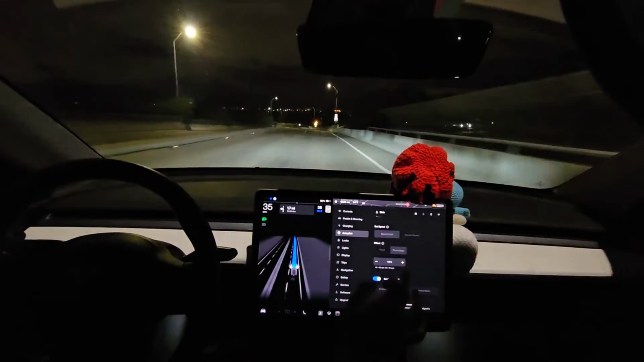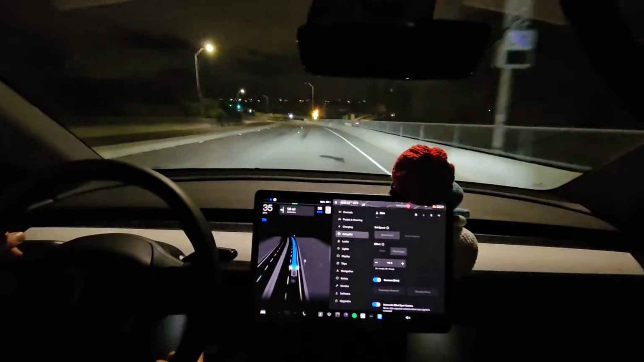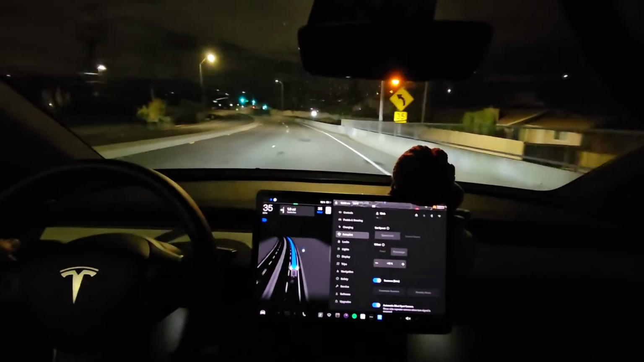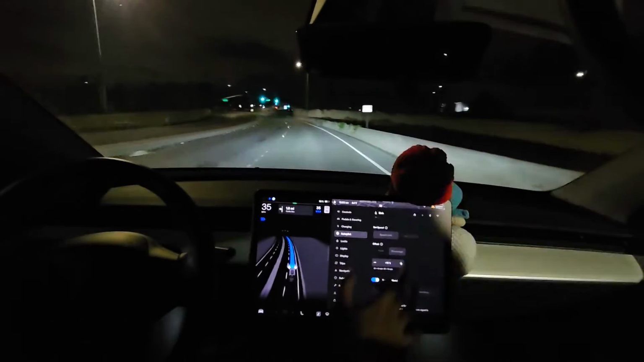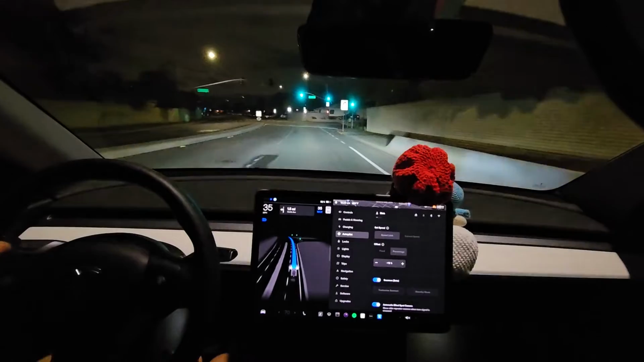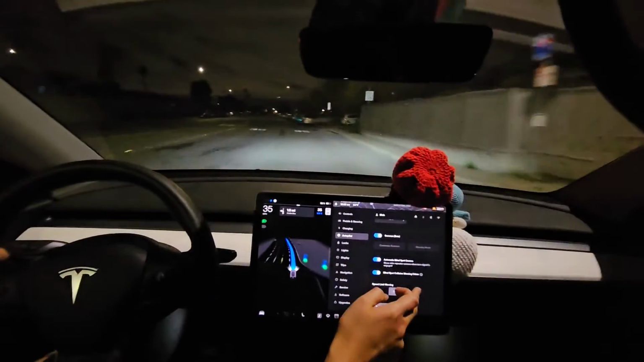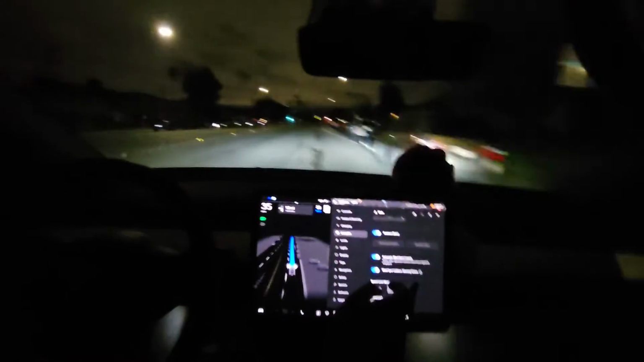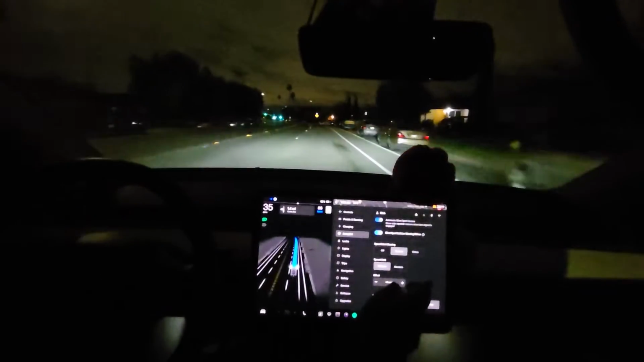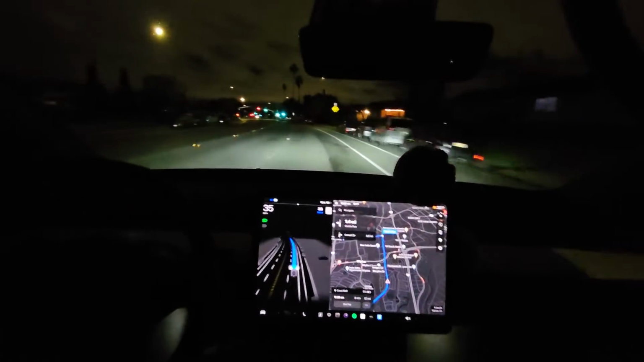So now it's saying 65 will be 70. So if I put 15, then 65 is 75. Yeah, I think that's good, right? Yeah, I'll leave it at that. And 35 will be 40. That's good. All right. Speed limit warnings on the display. Oh yeah, that's good enough. We'll just leave that alone.